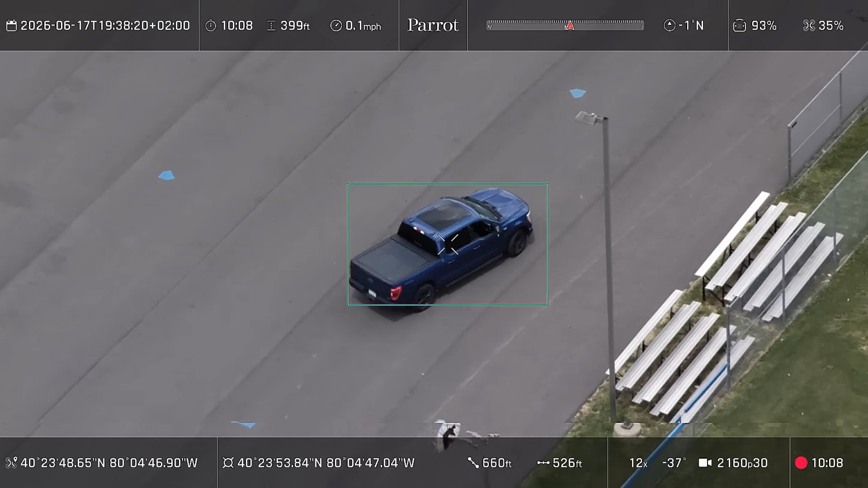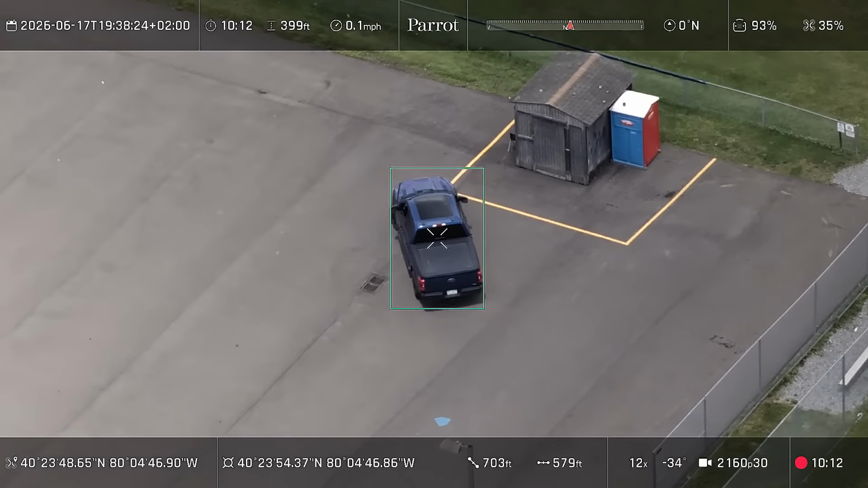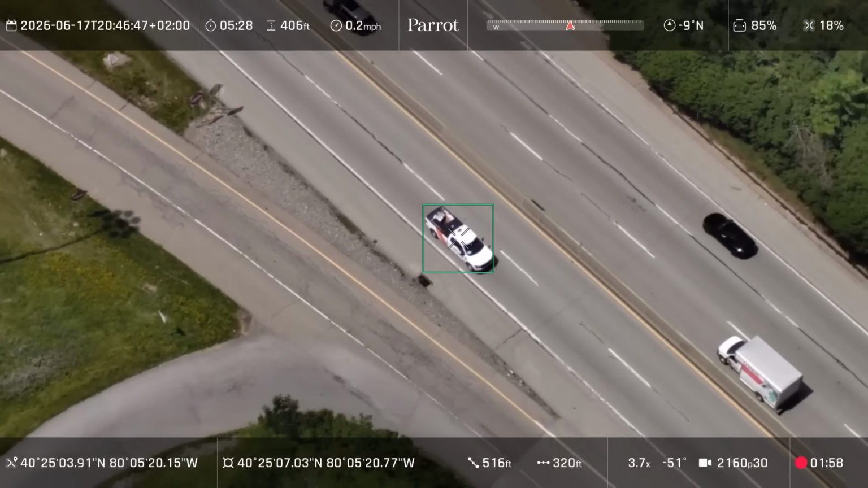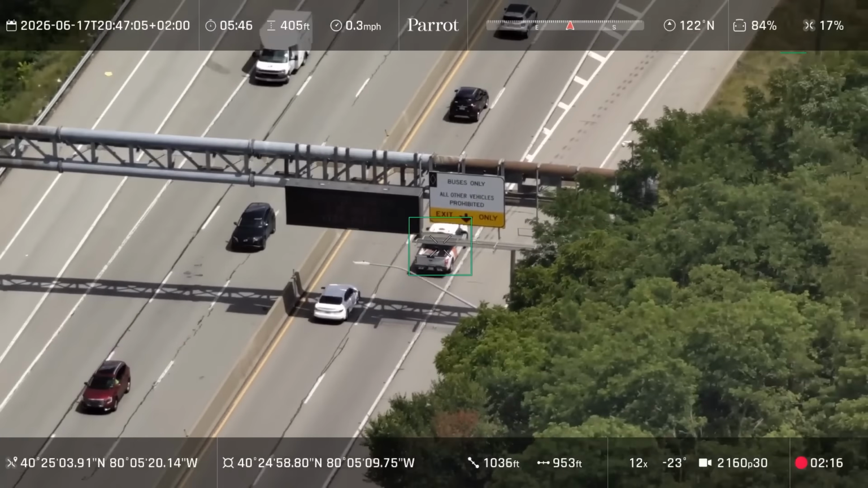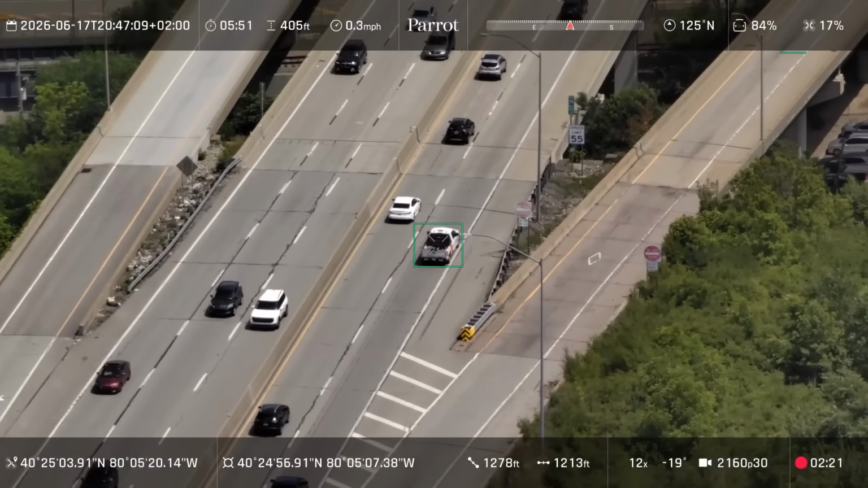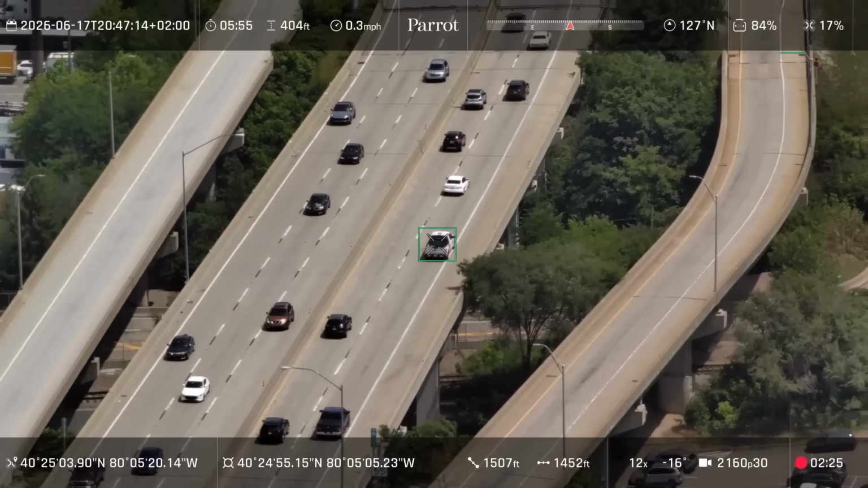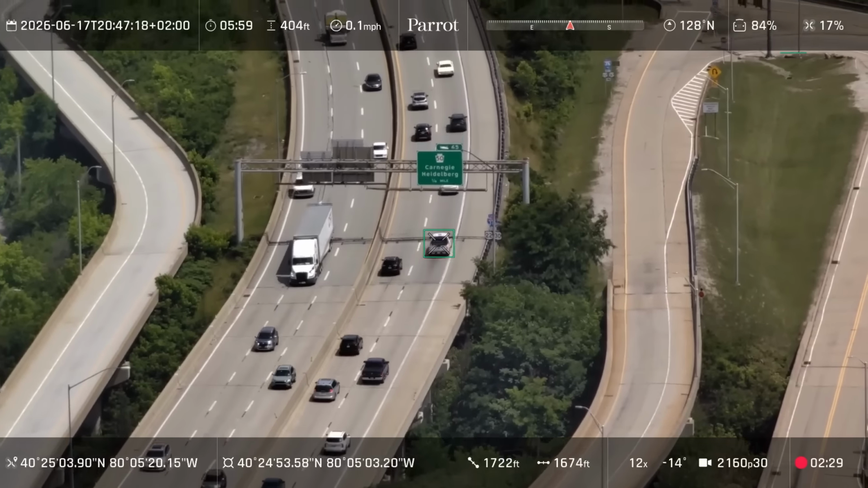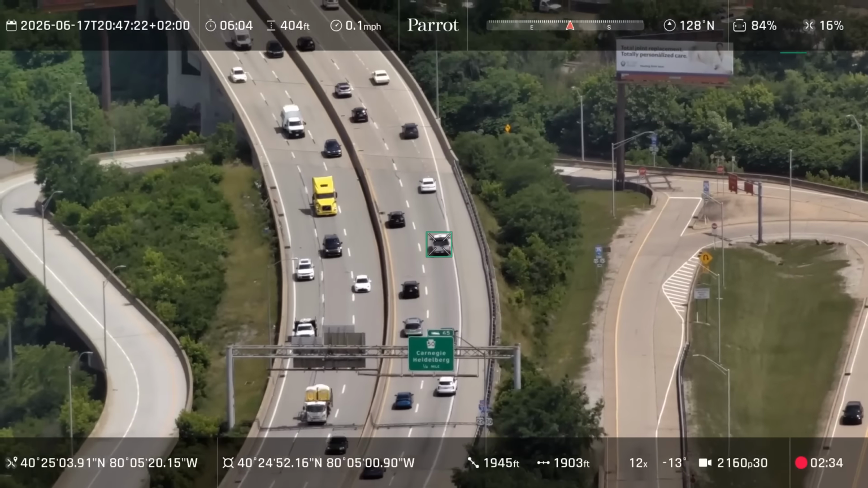This aircraft also has a feature called cursor on target. It's essentially a way that you can lock in on a moving object and track it. As we did our testing, we got up to almost 3,000 feet. And as you see it losing line of sight momentarily with its target, it can pick up and lock back in on it after it relocates it.